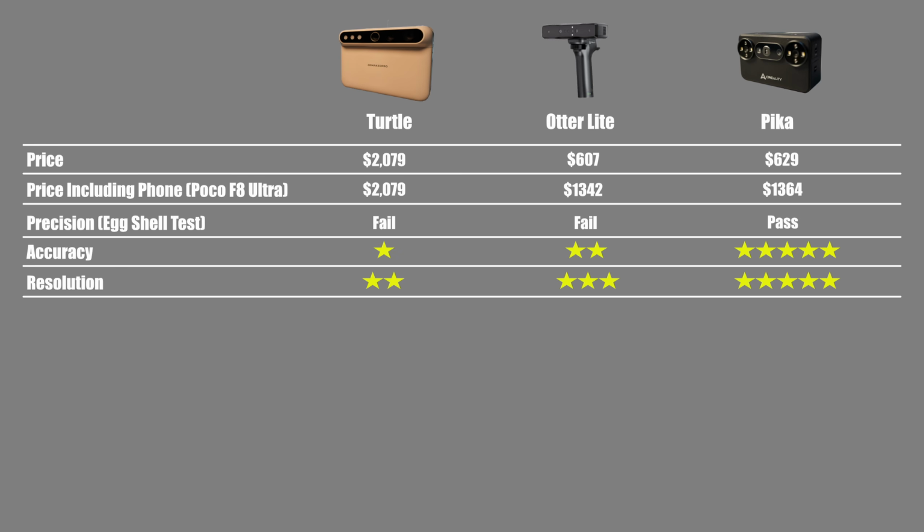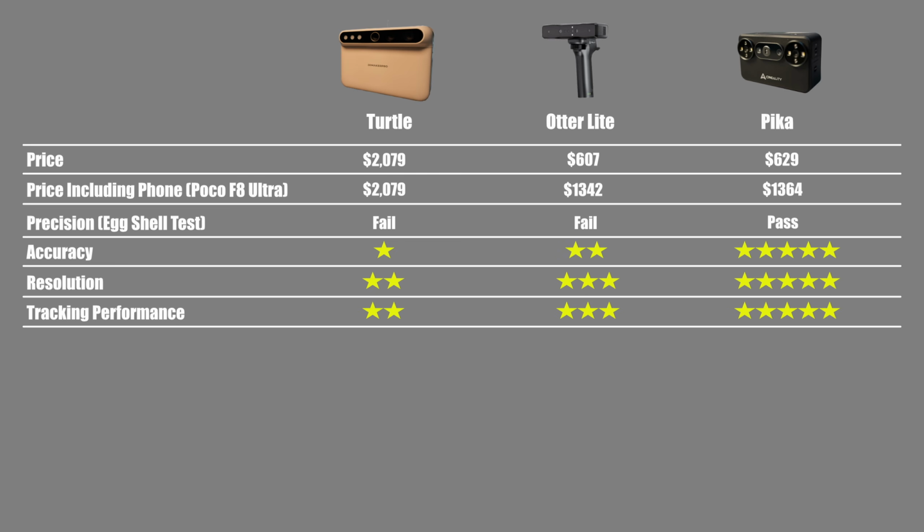On resolution, the Turtle underperforms the Autolight in every mode. It can capture more detail in medium mode, but at the cost of increased noise. The Turtle doesn't support markers, so it relies entirely on geometry. In contrast, both the Otter and Pika still offer marker-based tracking options. The S and M modules deliver solid tracking, and recovery is quick when tracking is lost. The L module, however, struggles with retracking.